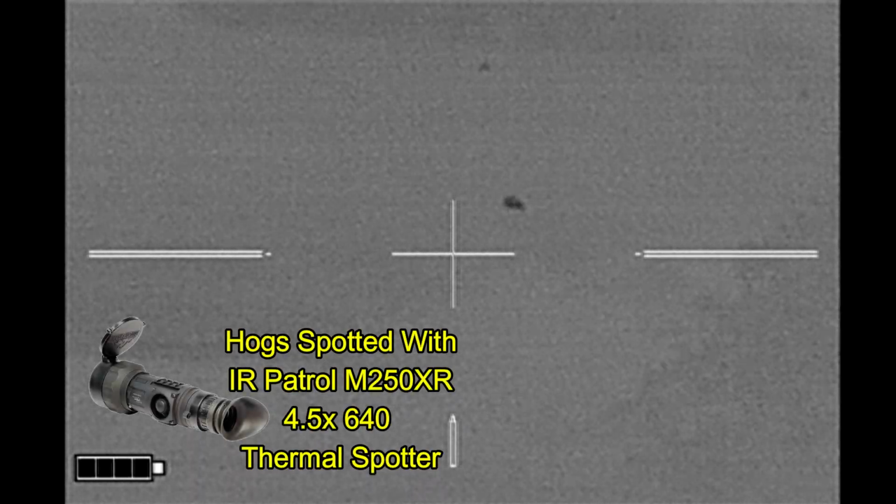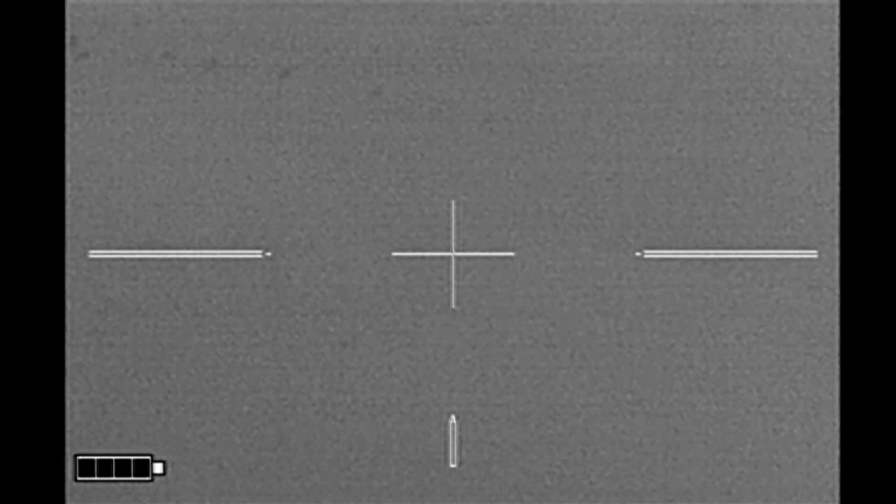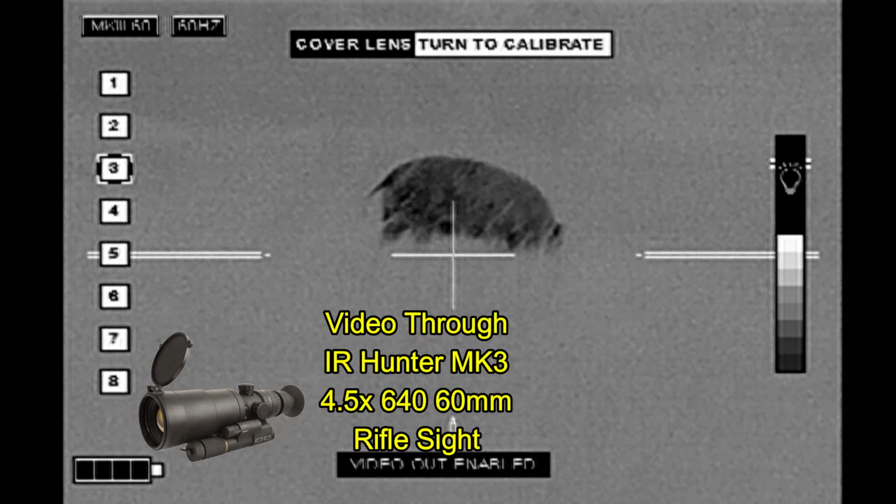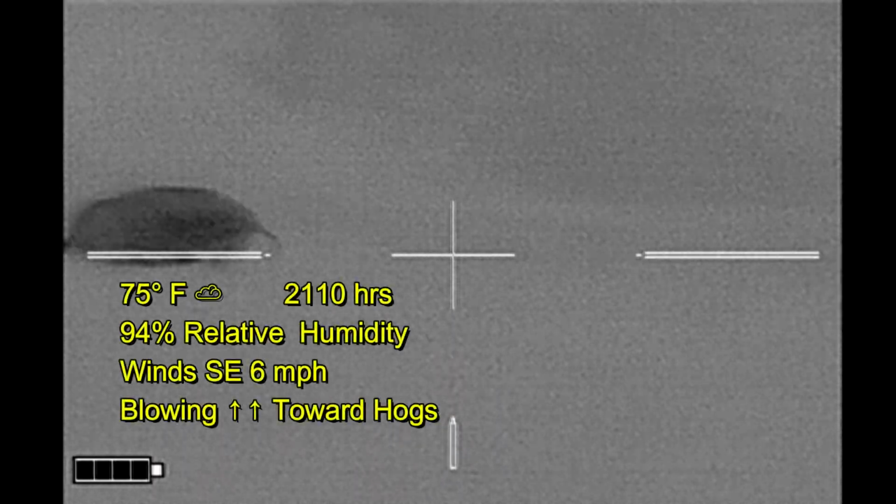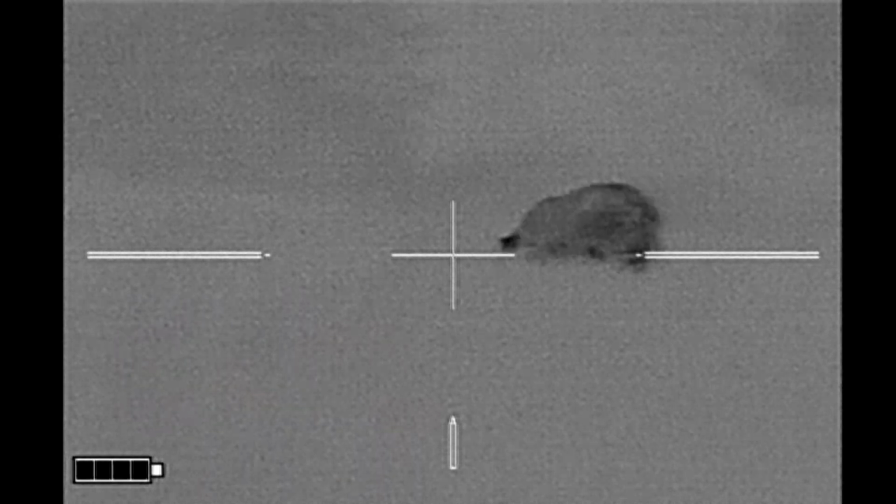Still daylight, and we've got a bunch of hogs across the creek. Well, as I headed down across the creek towards the hogs, the cattle came right with me, and the cattle are now where I want to be. And so I moved into the brush, up on the hogs, unfortunately. Now, early in the evening...